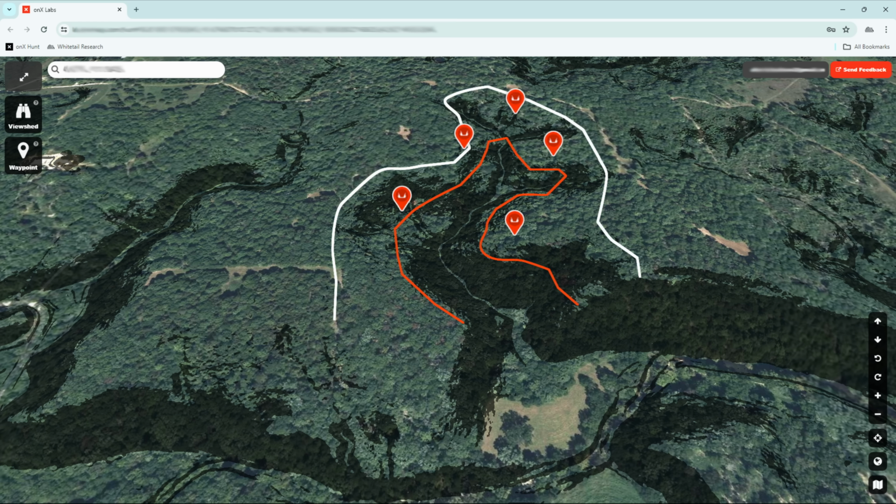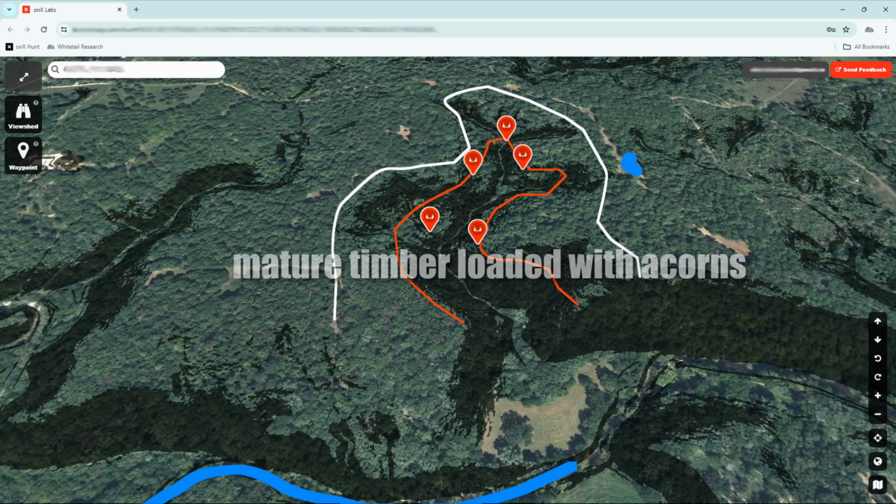This second area is the thermal hub. He sort of bedded all over the hub, but was mostly located in the lower elevation, tucked in pretty tight up against the bottom. This was his most frequently used bedding area, likely because of its ease of access to all the resources around him.